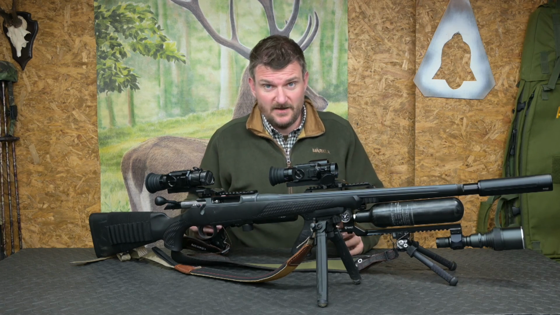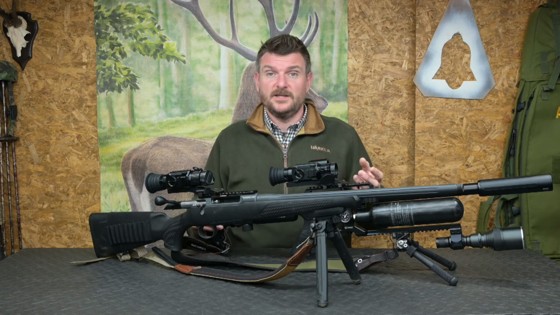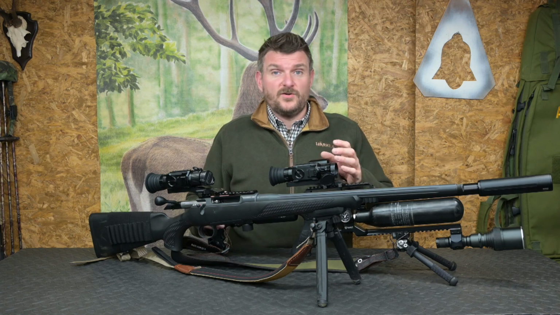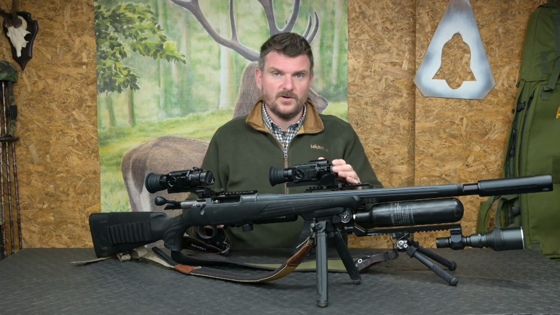I often say with digital night vision that the greatest benefit is the fact you can zero them in daylight without any problems at all. You can use them in daylight and you can appreciate all the functionality, especially with this LRF unit where you can make extended shots. Then of course, as light fades, you can appreciate slightly grainier but still colour imagery all the way through till complete darkness.